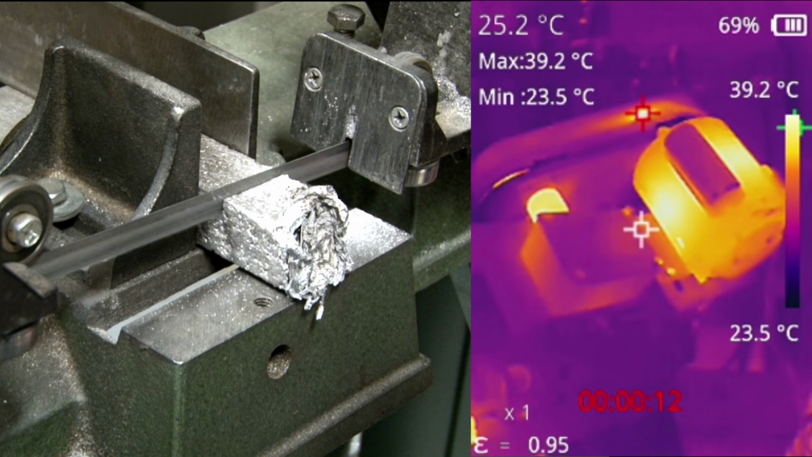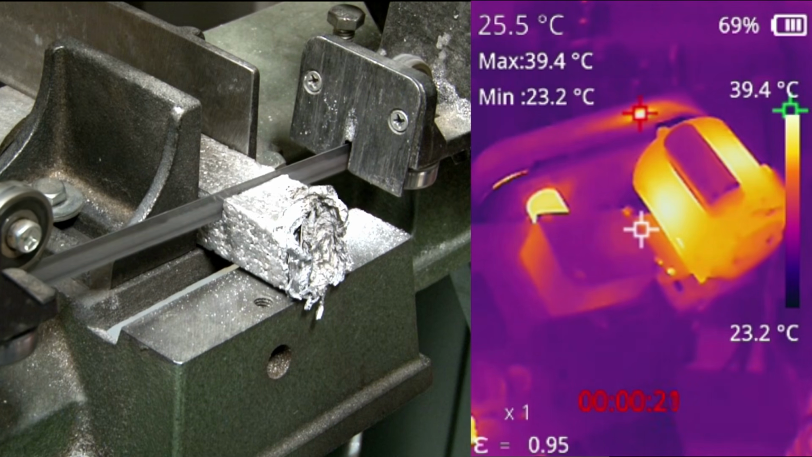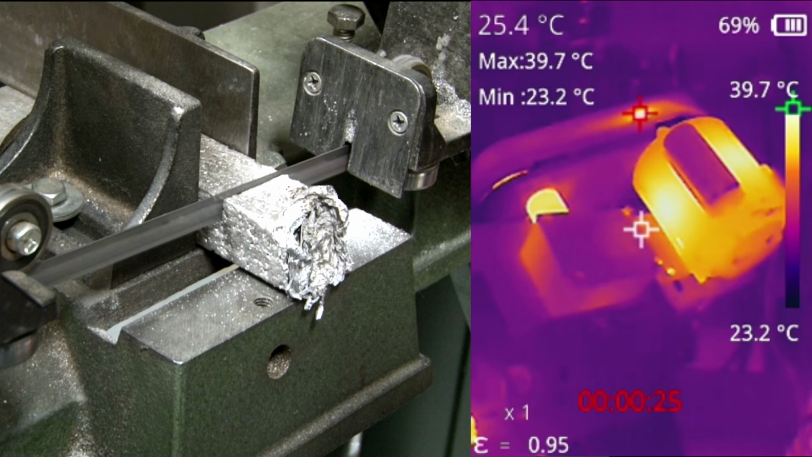This is another view of it. You can see the motors getting warm. You can also see that the little axle housing is getting warm too. And then of course the belt inside the plastic housing. You can really see the belt heat right through the plastic housing.